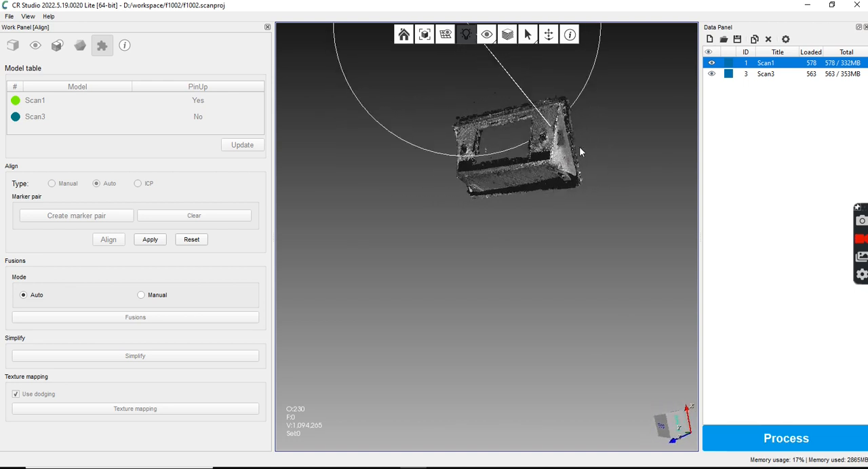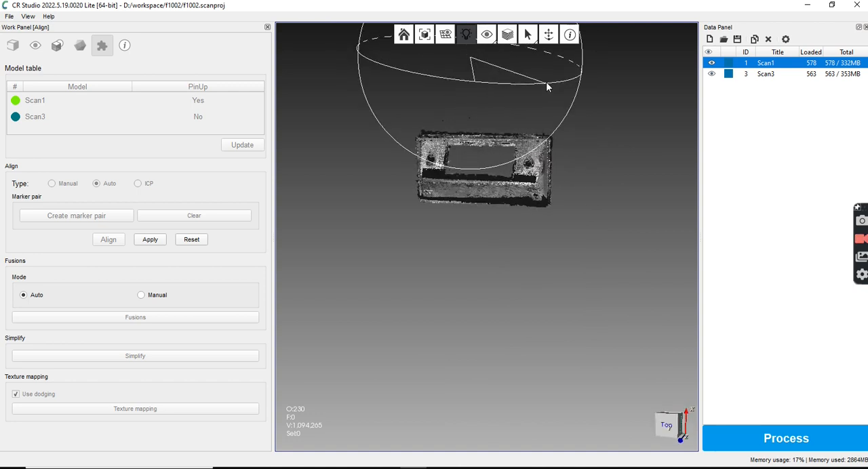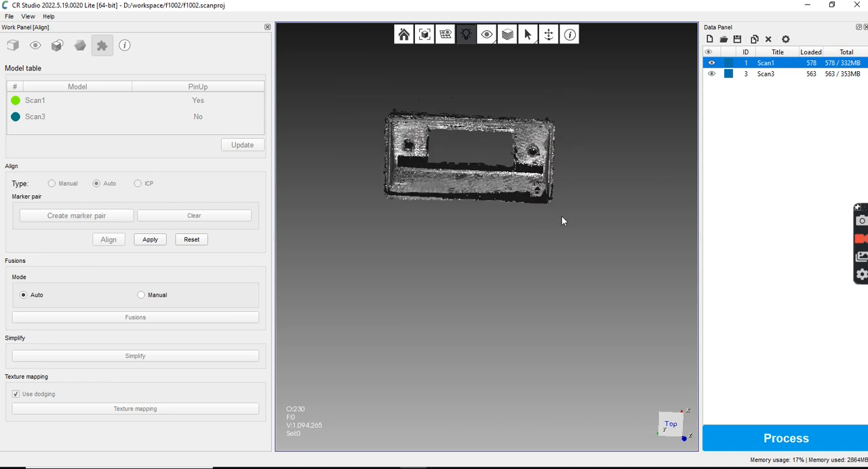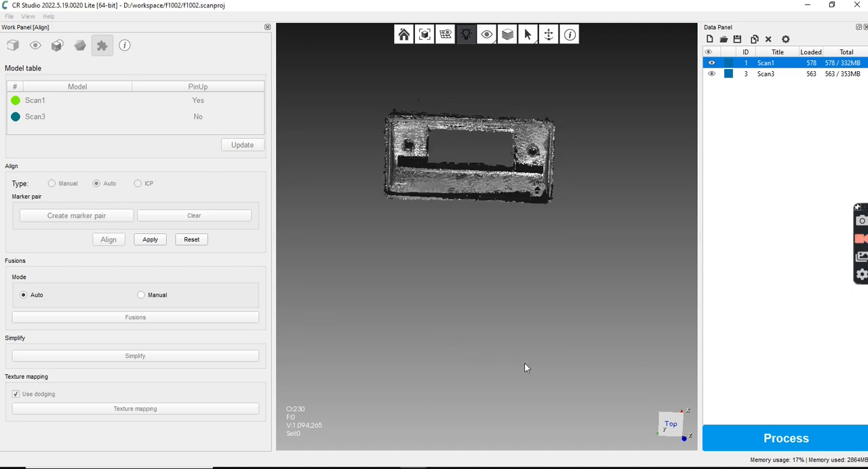Oh, for the love of God, that pivot point. I wish I could change that. But yeah, it's still kind of awful, but let's just process it. Do not fill holes because I have holes.